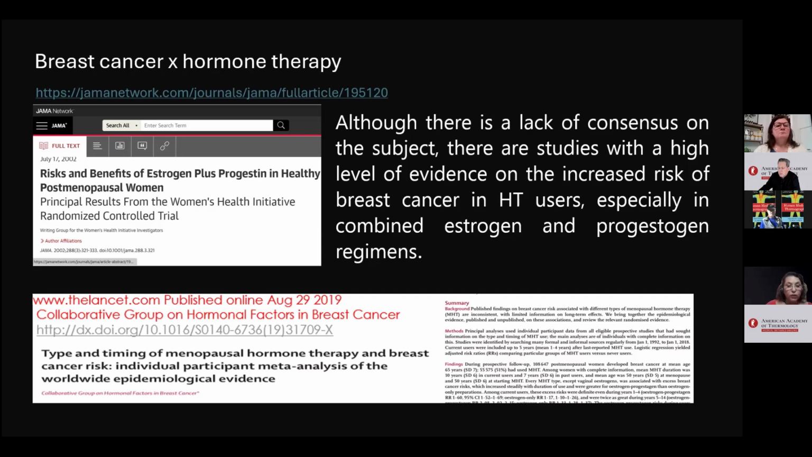Similar to this randomized trial from Women's Health Initiative in 2002, and this meta-analysis and systematic review of prospective epidemiological studies from the Collaborative Group on Hormonal Factors in Breast Cancer, published in the Lancet 2019.